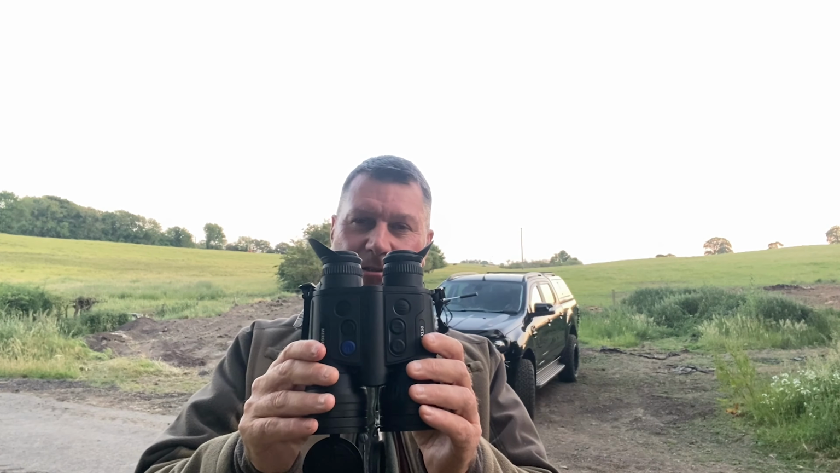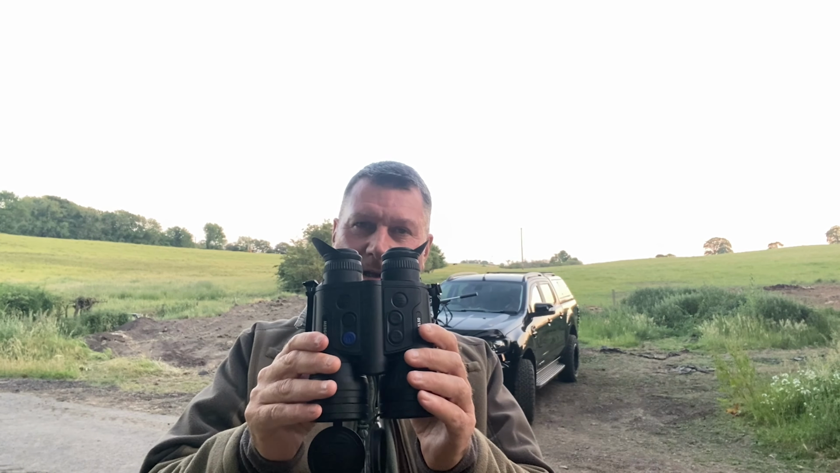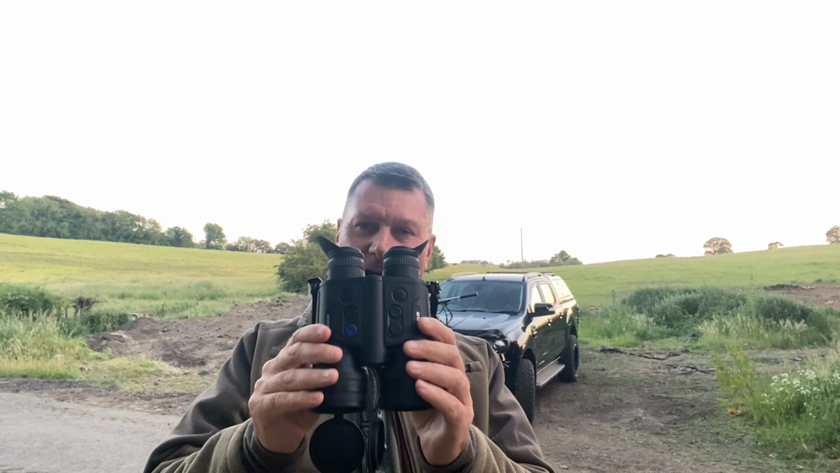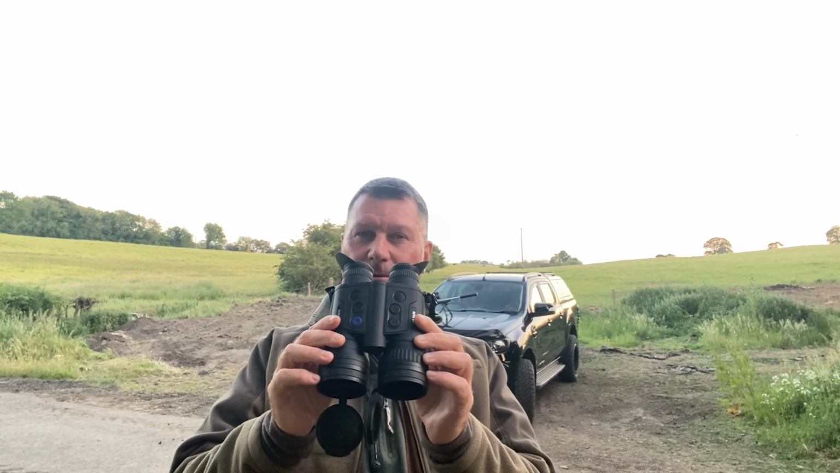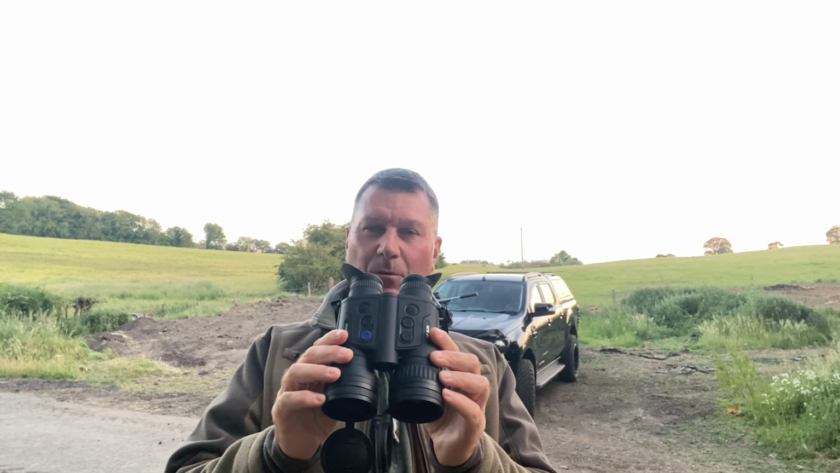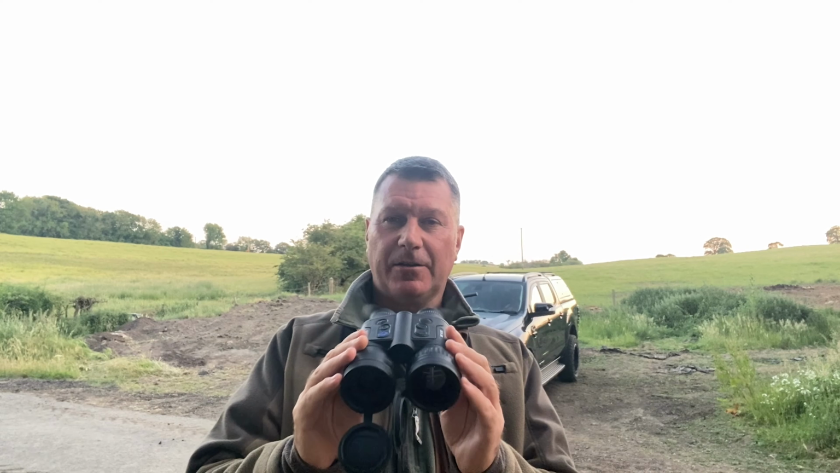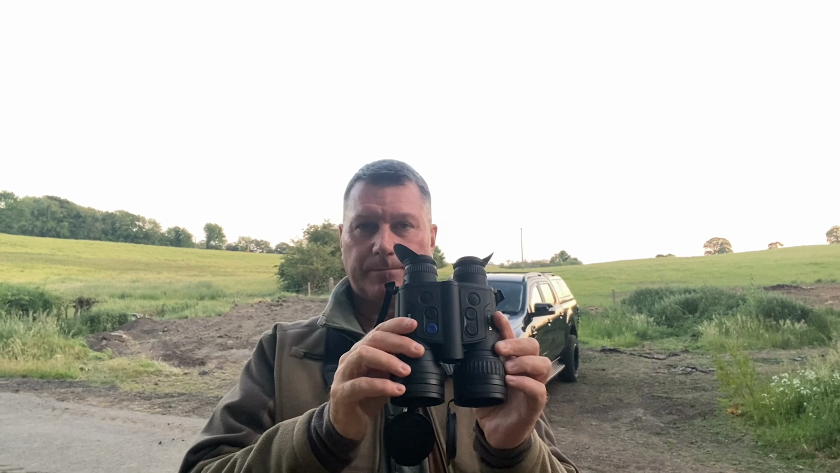The difference is in the resolution and the picture quality. It's a 1024 by 768 high definition thermal picture. It's got a detection range of 2,300 meters. It goes from 2.5 to 20 times magnification with picture-in-picture if required. And it's got an integrated 1,000-meter laser rangefinder on it.